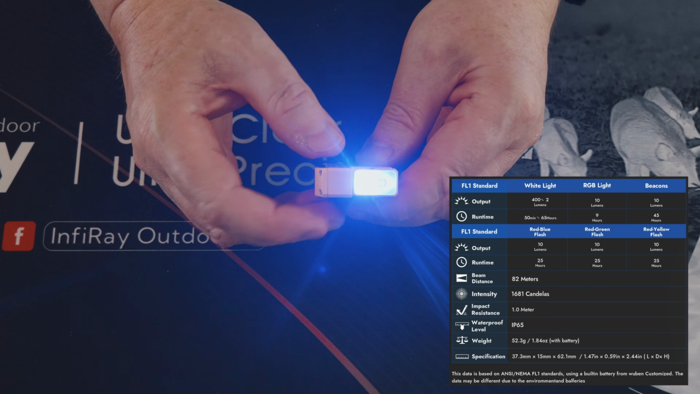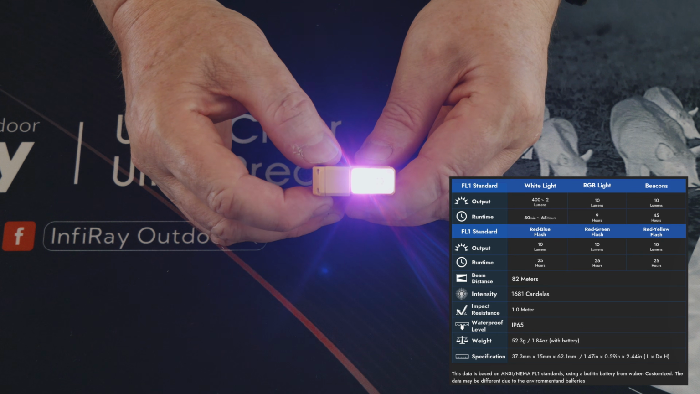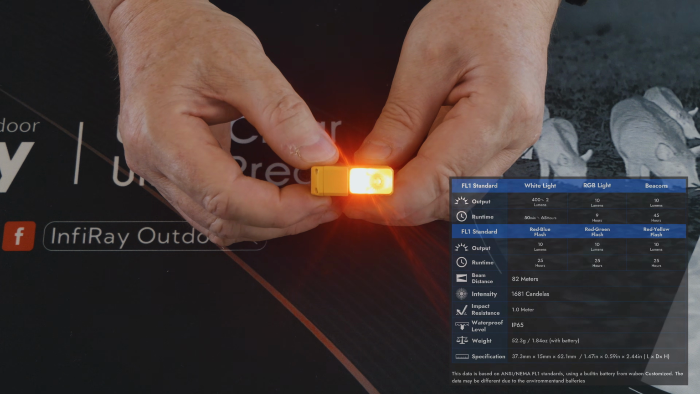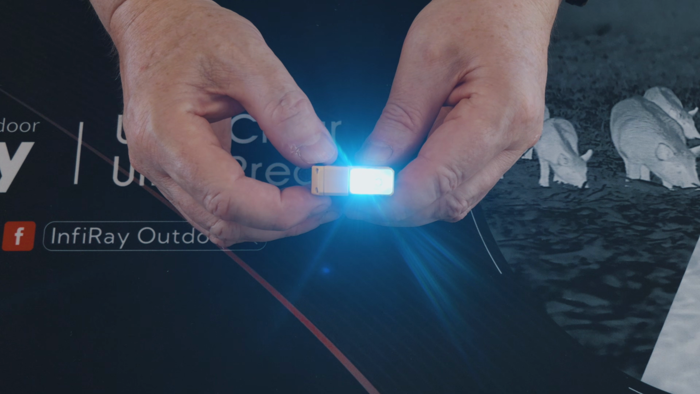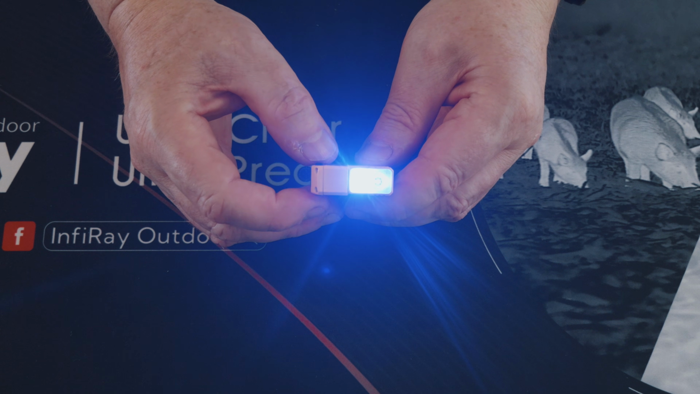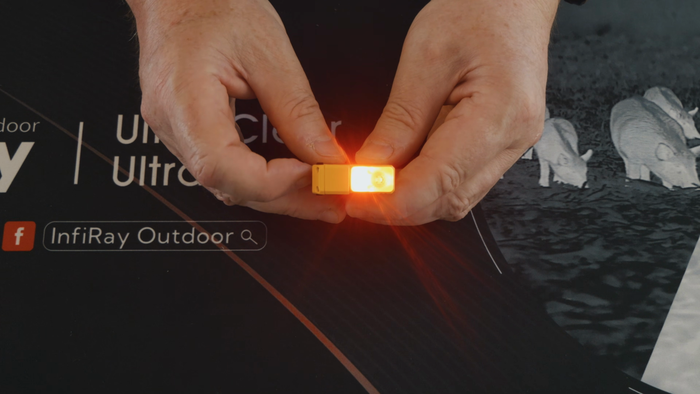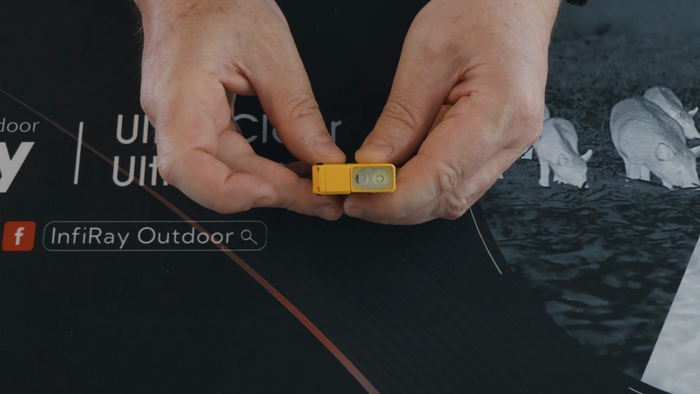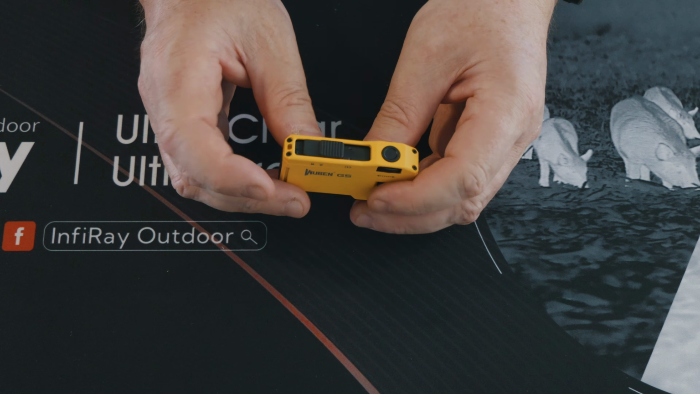I don't know if the camera's picking that up okay. You've got like a blue there, then we're going into like a pink colour, red, orange, yellow, green, darker green, then blue and darker blue, and so on. So it's quite handy. I always leave it on red, that's how I like it. It's really good at night for keeping your night vision. And just switch it off with one press, and that's it.